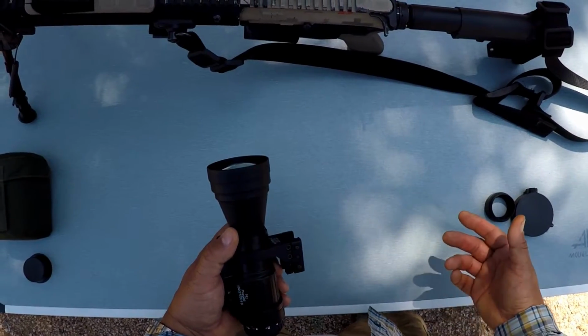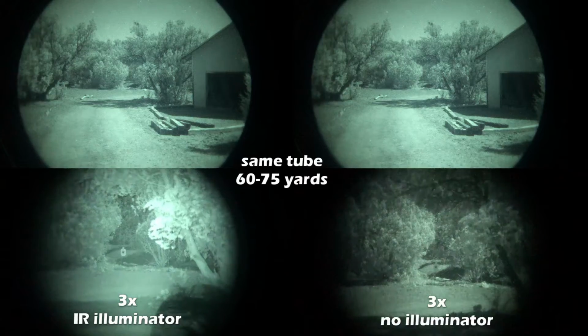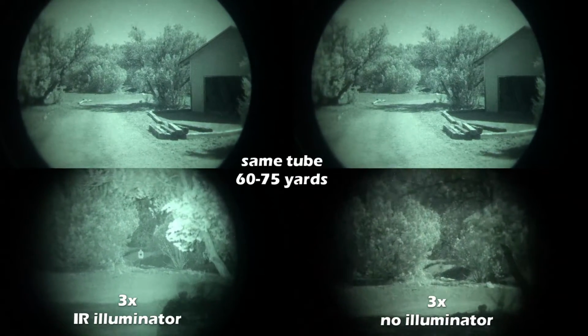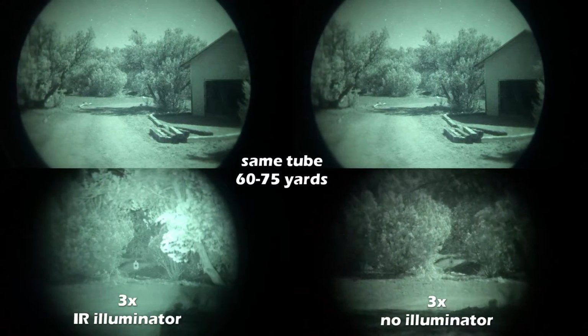And so here's some footage of what it looks like, just looking through the 14 standard and then with the magnifier. Now this tube is an L3 filmless white phosphor with pretty decent specs, and the titles are pretty self-explanatory.